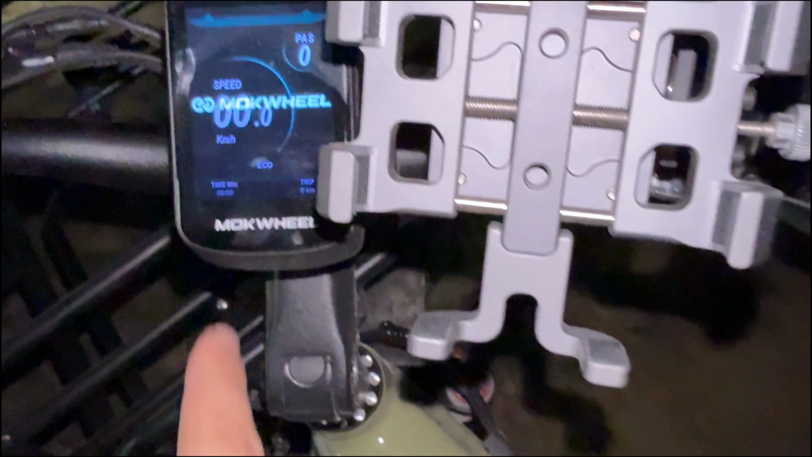Let me see how many miles we put on this thing tonight. So I started off at 41 miles, and we are at, dude, 66 miles. That's, if my math is mathing, 25 miles for the night. I mean, I think that's pretty impressive for the heavy terrain we went through, all the heavy gear that we carried with us, plus pulling that pig. So very impressed.